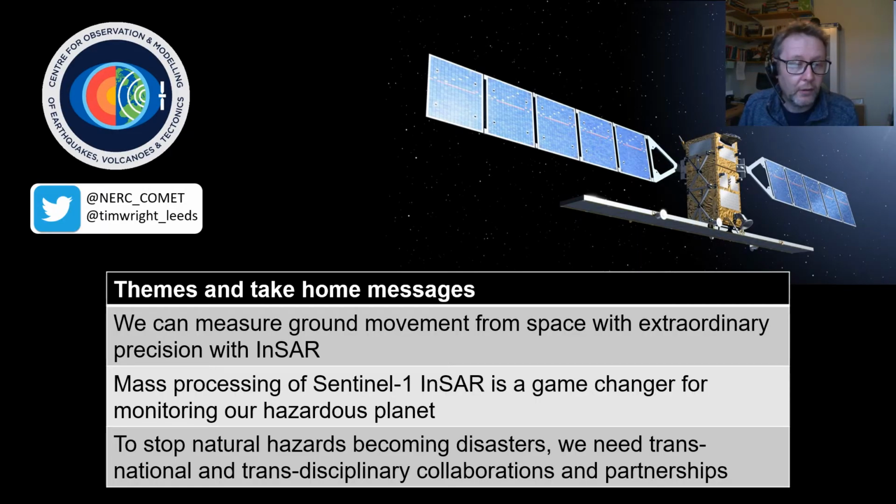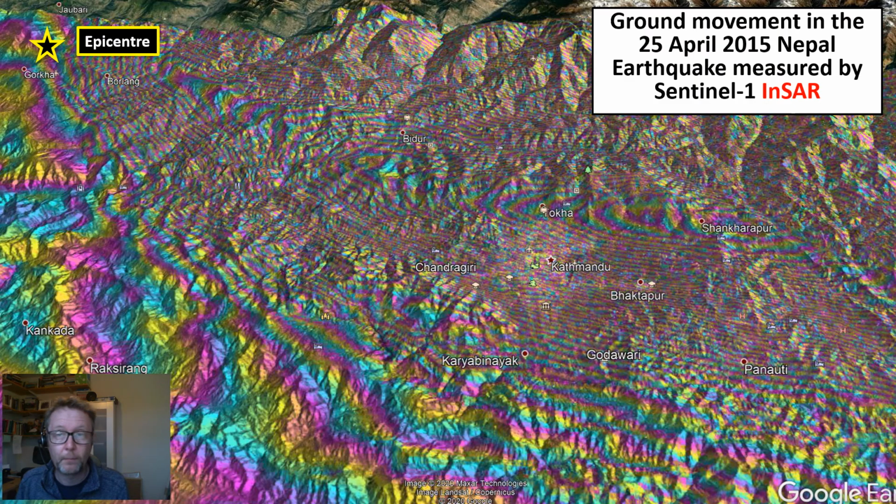The take-home messages from this talk are that we can now measure ground movements from space with extraordinary precision with InSAR. Mass processing of Sentinel-1 InSAR in particular is a game changer for monitoring our hazardous planet. And to stop hazards becoming disasters, we need transnational and transdisciplinary collaborations and partnerships.